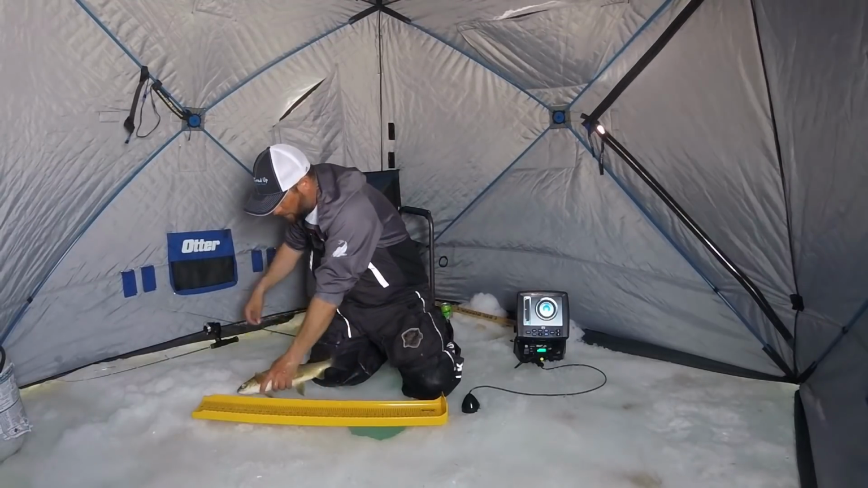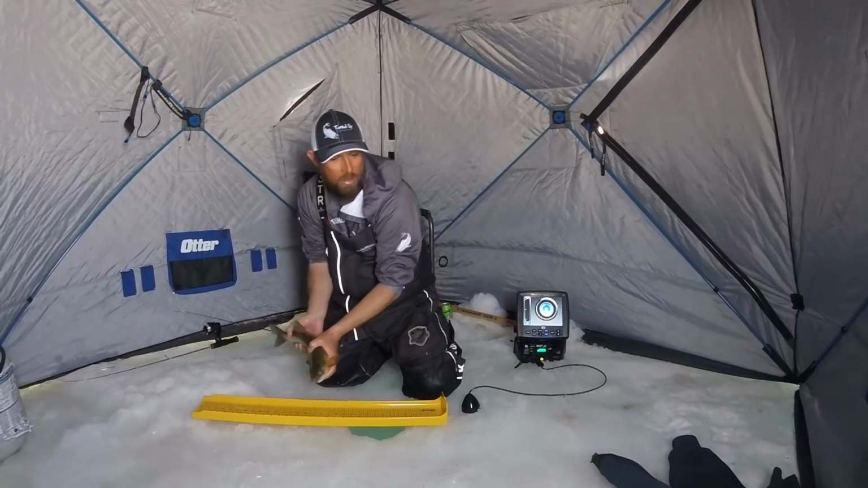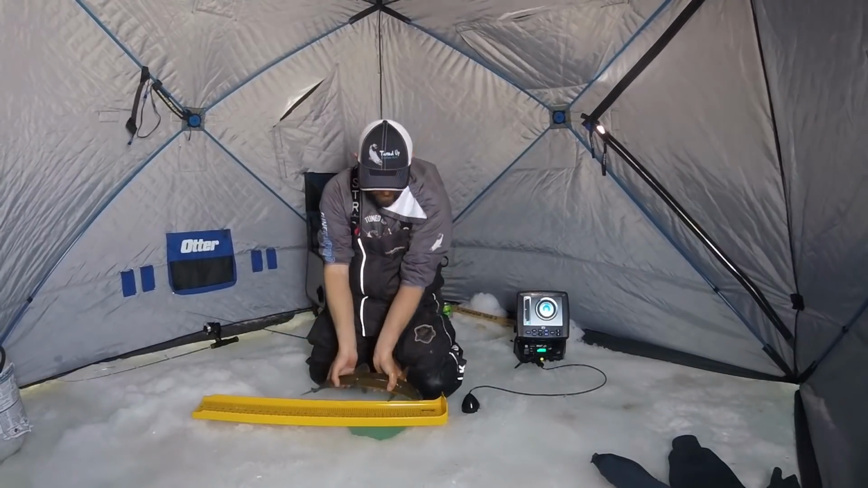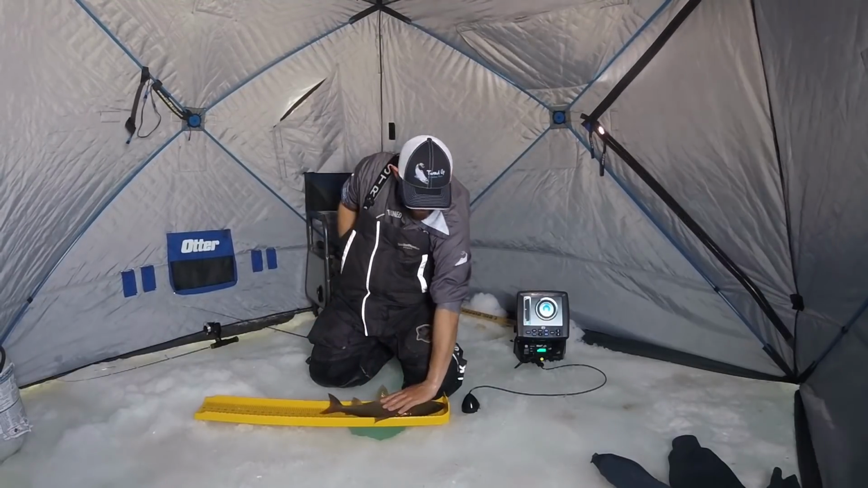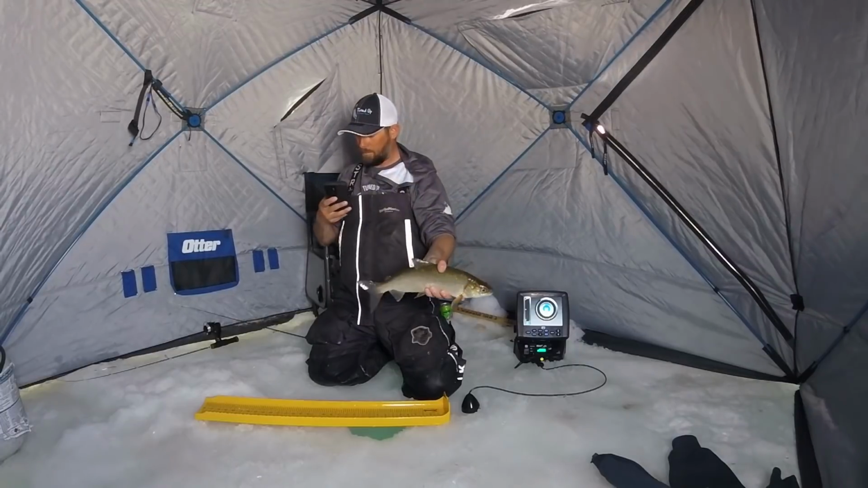Oh, that's another nice one. Another nice fish. There goes my hoodie. There we go. Another beautiful, stinky silver rocket. Oh yeah, that's like a 17-incher, I'd say. Back down the hole.